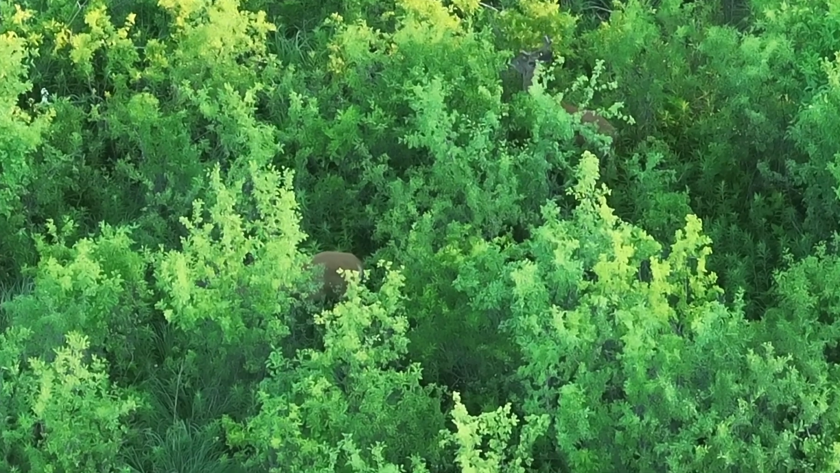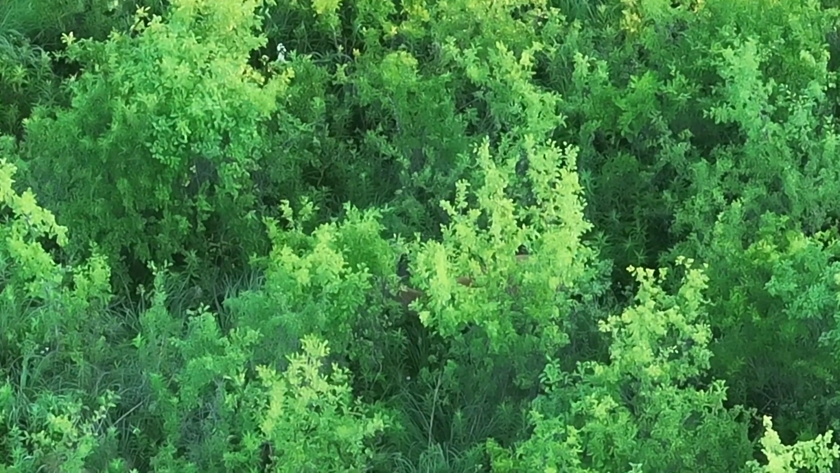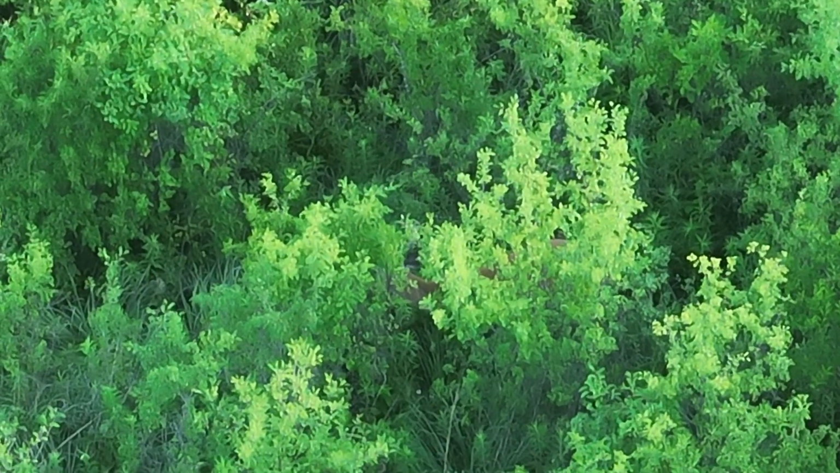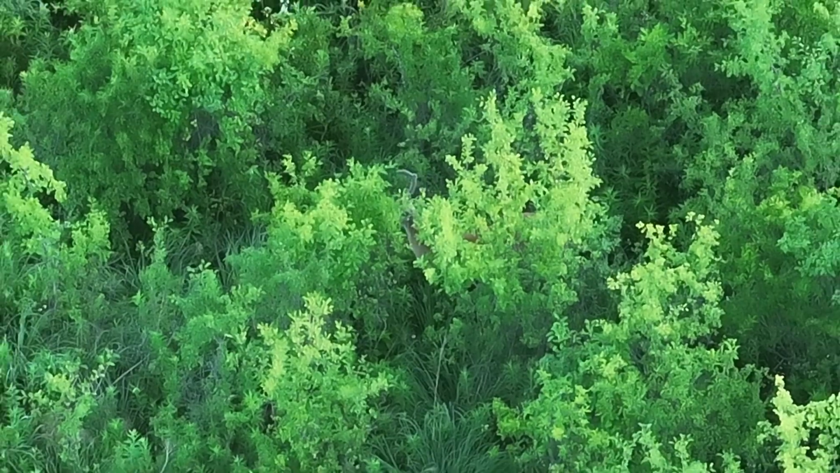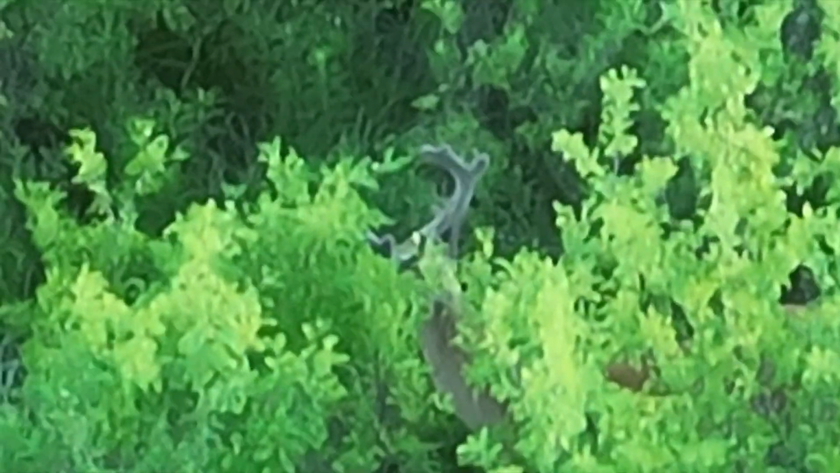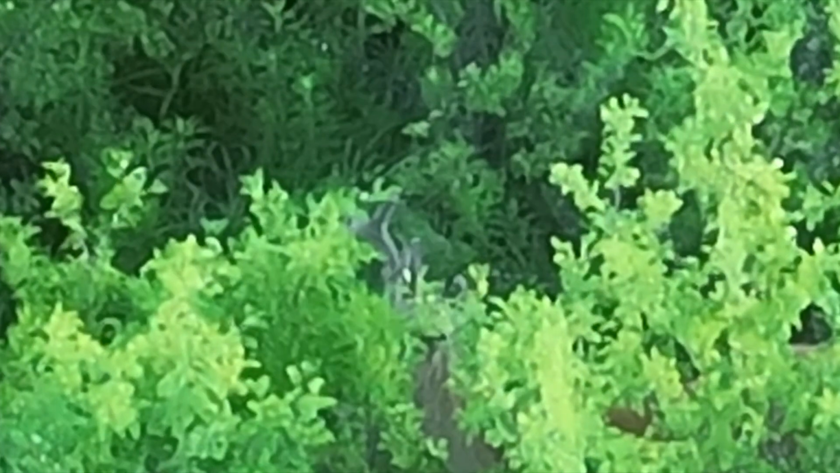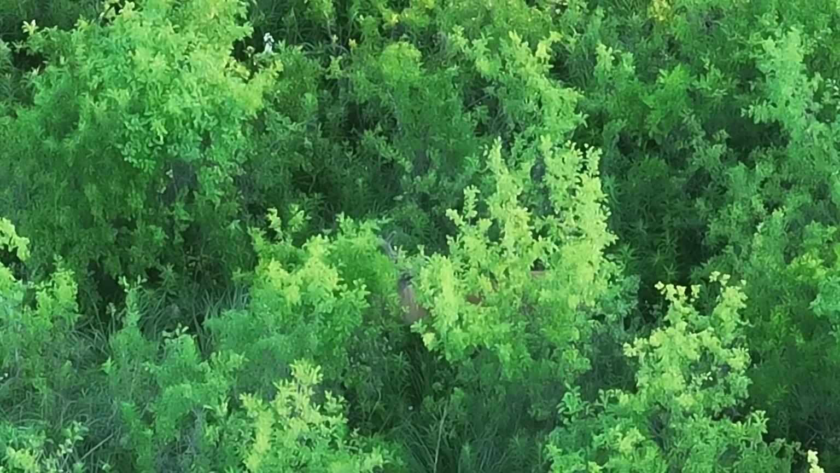This looks like a western look here with an elk moving through the small trees, but this is actually a whitetail. I was at a lower elevation due to aircraft in the area. But this particular deer here had a pretty nice rack, and that type of rack is common in this area. There's the tall and multi pointed, and then there's the more traditional basket look.